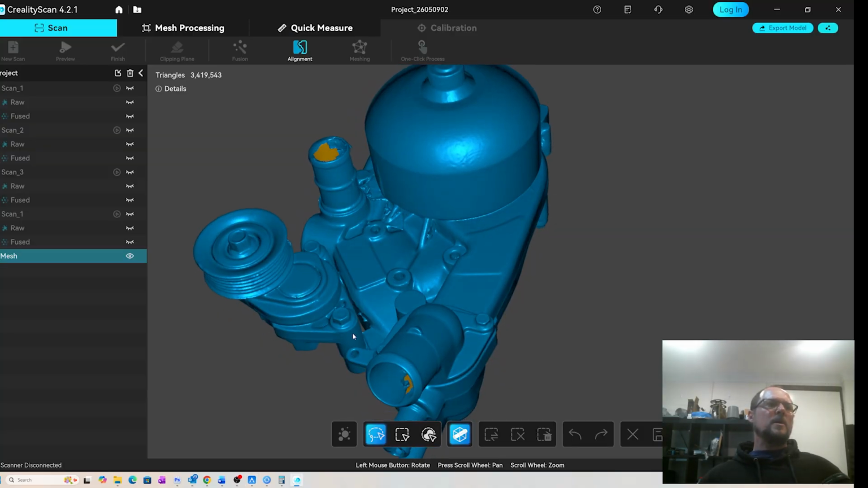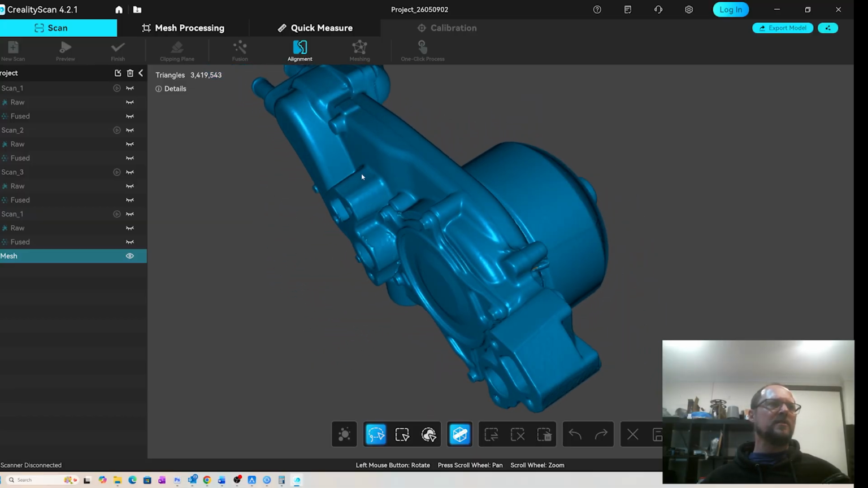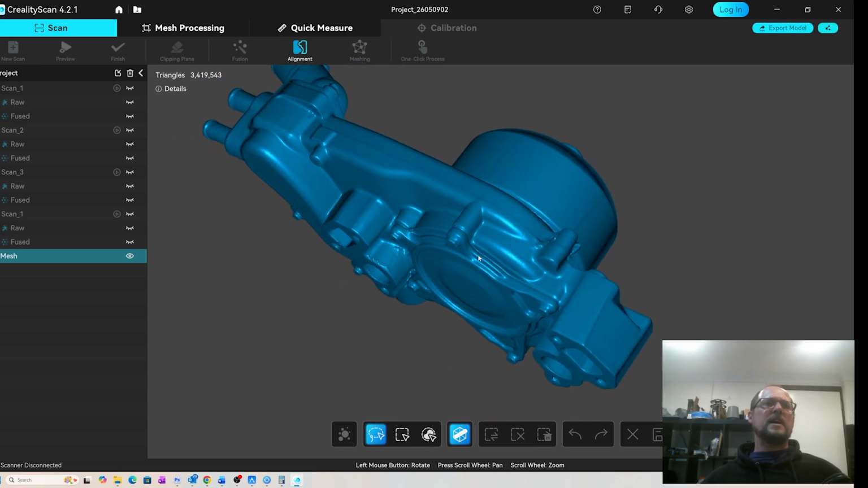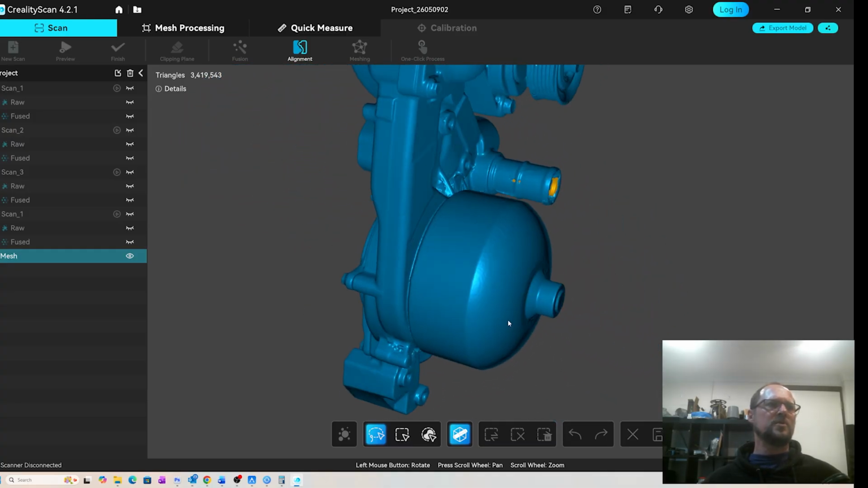I guess what I would advocate is, if you're on a budget and you're looking for a scanner that you can take around with you and rapidly scan objects, you can work from engine bays, big objects, then the Otter Lite will definitely do what you want.